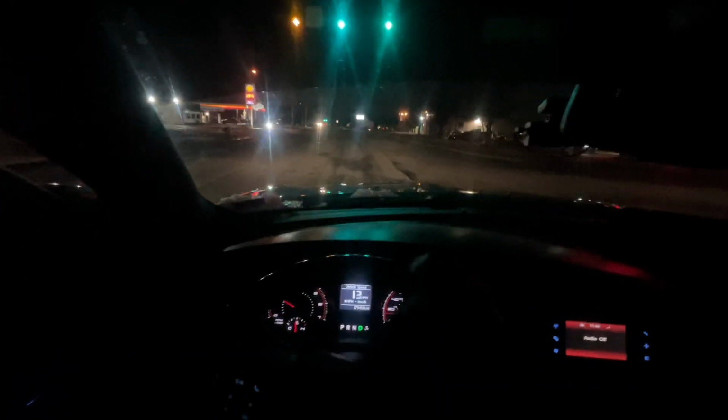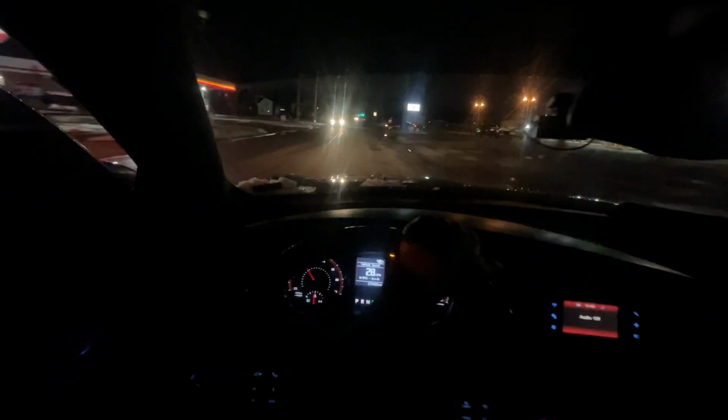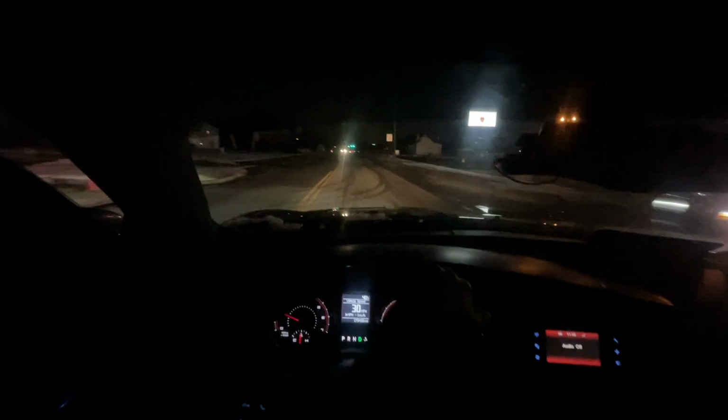So, damn, bright lights, bro. Oh, there you go. Gotta be careful. Damn. Yo, I love this car, bro. Alright. Damn, you can't see nothing. I'm finna slow down, I ain't gonna lie, because I can't see anything.